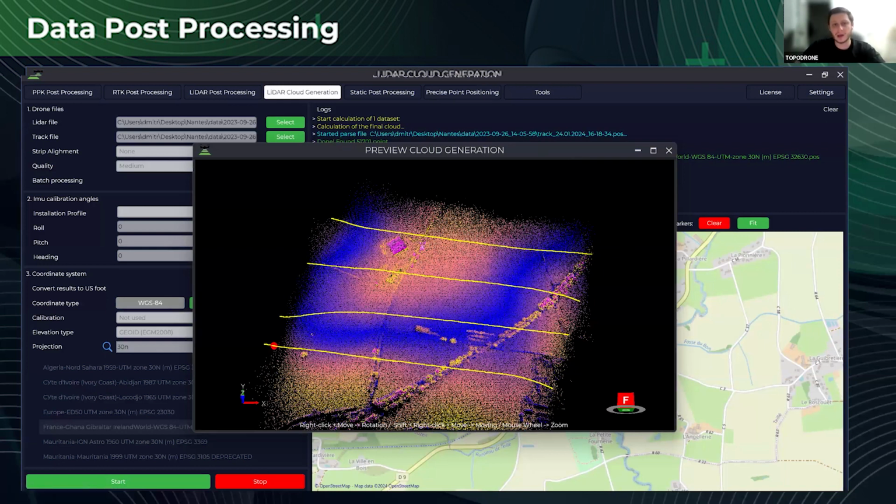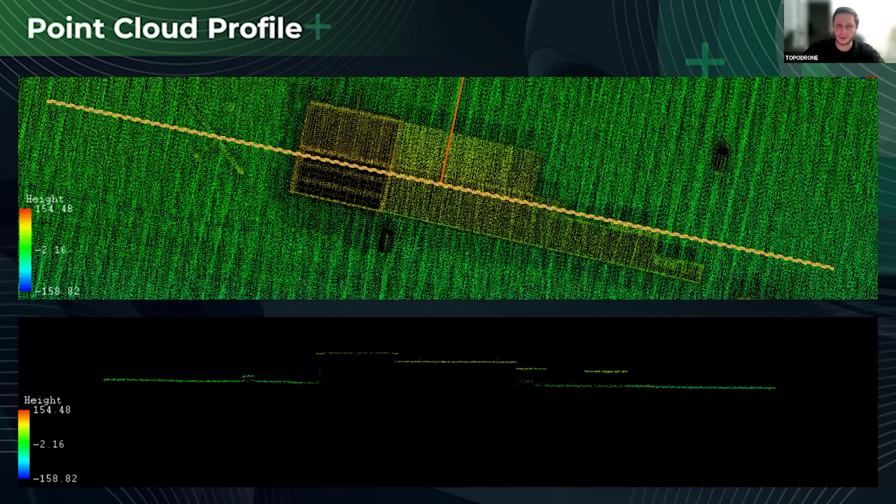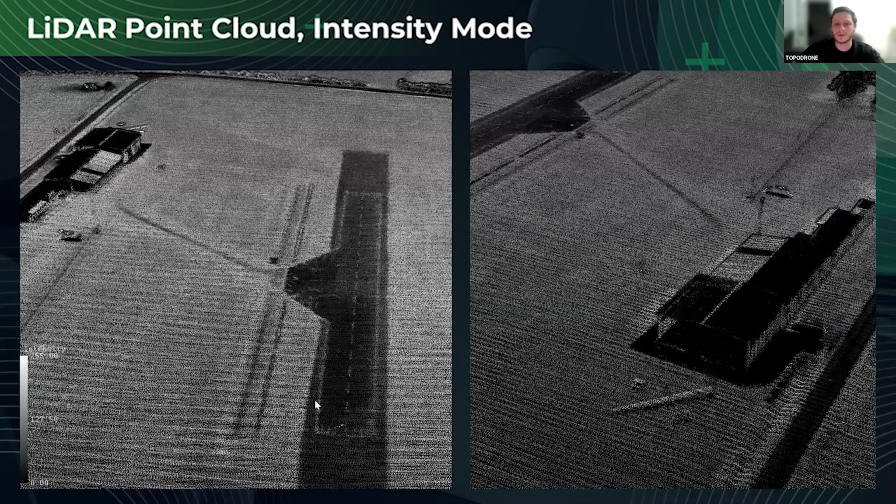Let's go further and check the sample from the point cloud. Here we have some sort of small airport, the profile view of the point cloud. Let's turn on the intensity mode, and in this mode we can even see some signs on the airport line, and also we can see the small airplane near the structures.